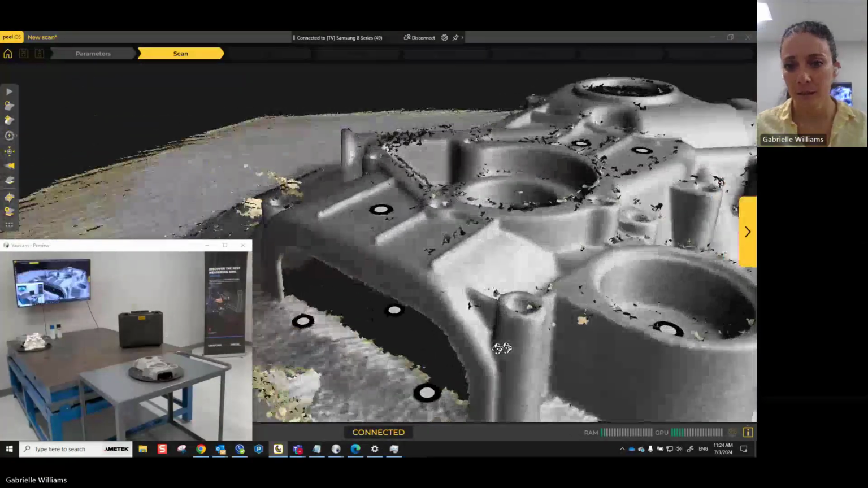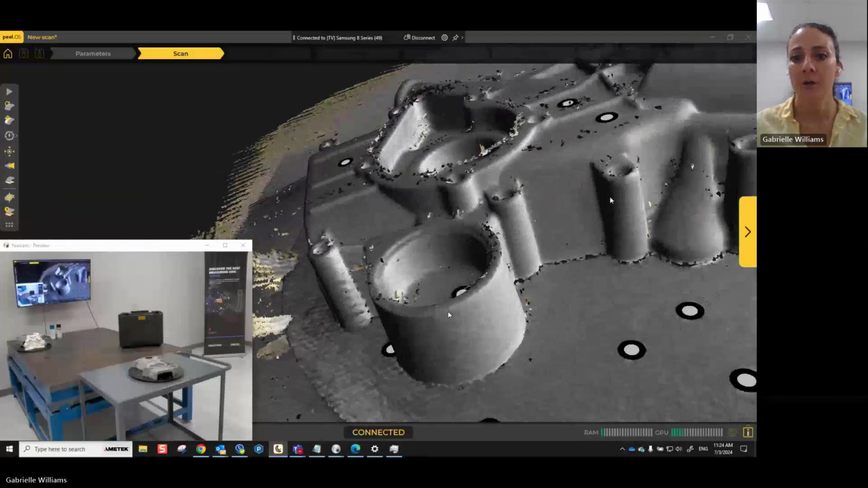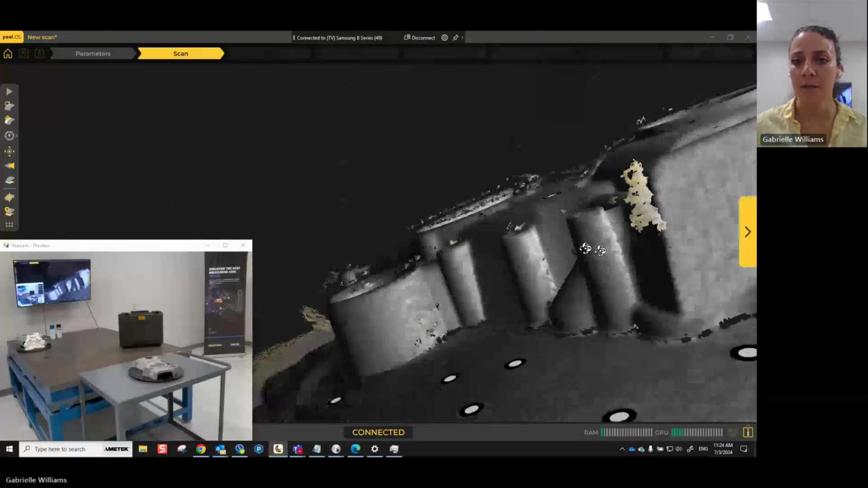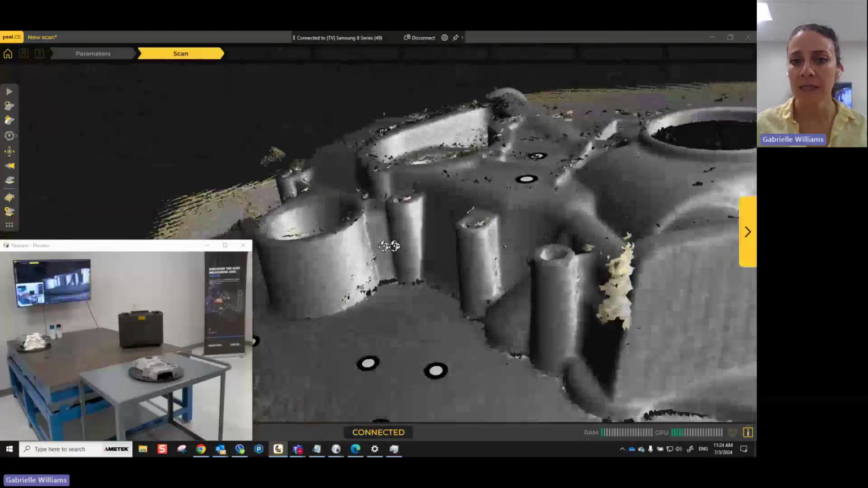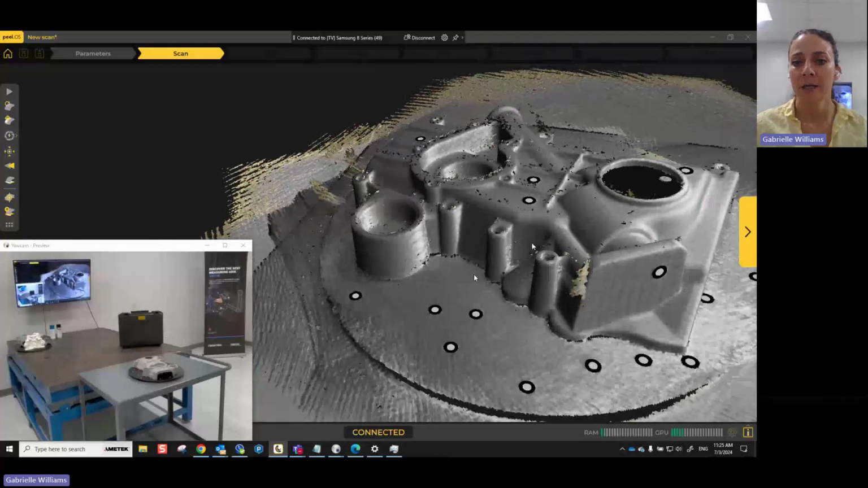Hey, Gabrielle. Hey, this is Mike. What's the significance of the dots and the color changing? I'm assuming the green is active, but then you have white and blue. Yes, so white means it's a target that it has already seen. But if it's green or blue or red, the green means that you're at the right distance away, and then red means you're a little too close, and then blue means you're a little too far.